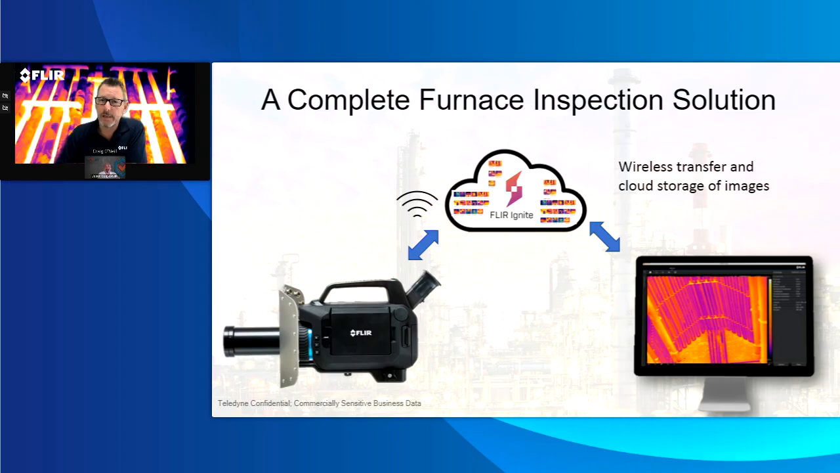Another thing that is really nice beyond that is that we now have built into the camera something called FLIR Ignite.